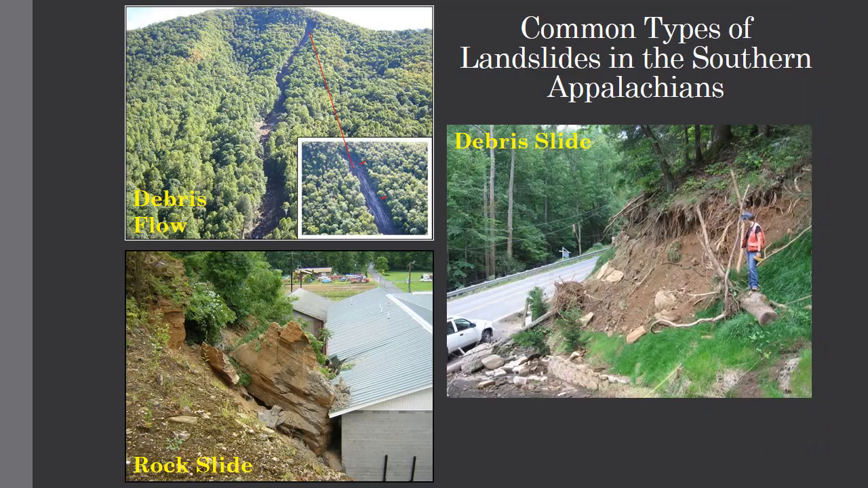So let's talk about landslides. Let's talk about, I keep using all these terms, debris flow, things like that. Let's talk about what they are. Of the different types of landslides in the Southern Appalachians, these three that you see right here are probably the most common: debris flows, debris slides, and rock slides.